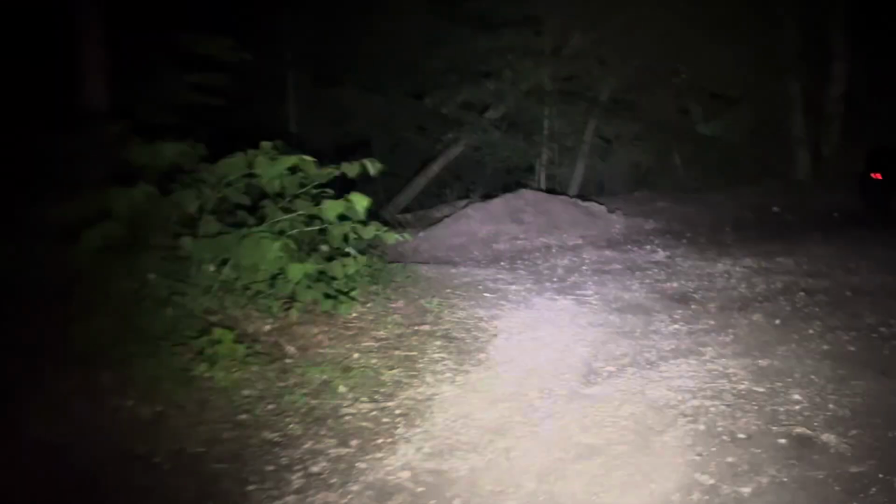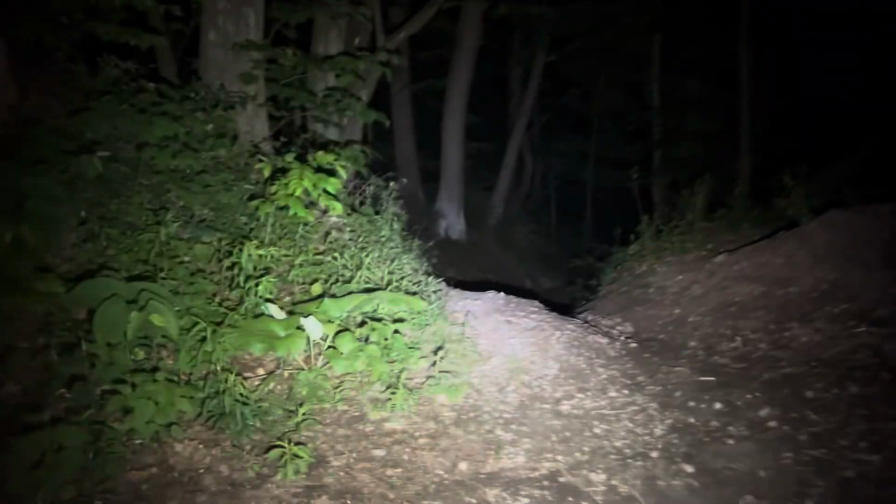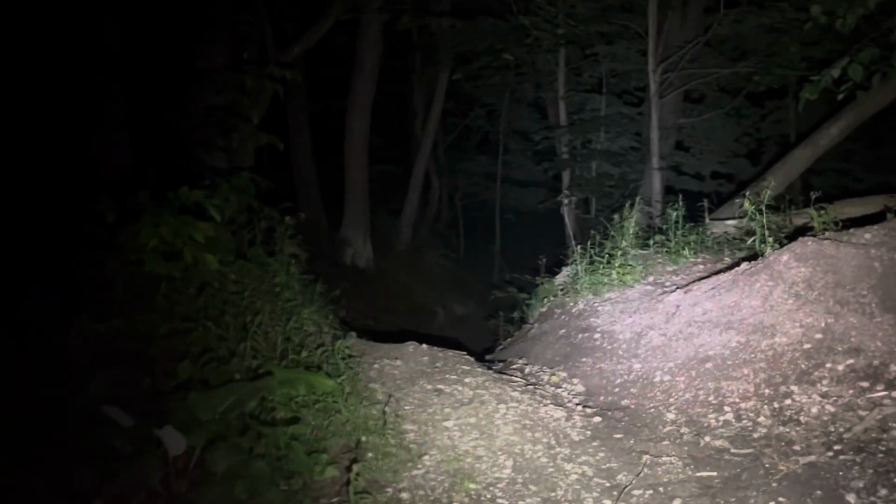Okay, alright, I'm trying to fix my camera because it seems to want to come loose, because I do actually have a homemade contraption of what I'm holding this on. That's some of the Route 7 traffic noise. I'm going to look down into this valley a little bit.